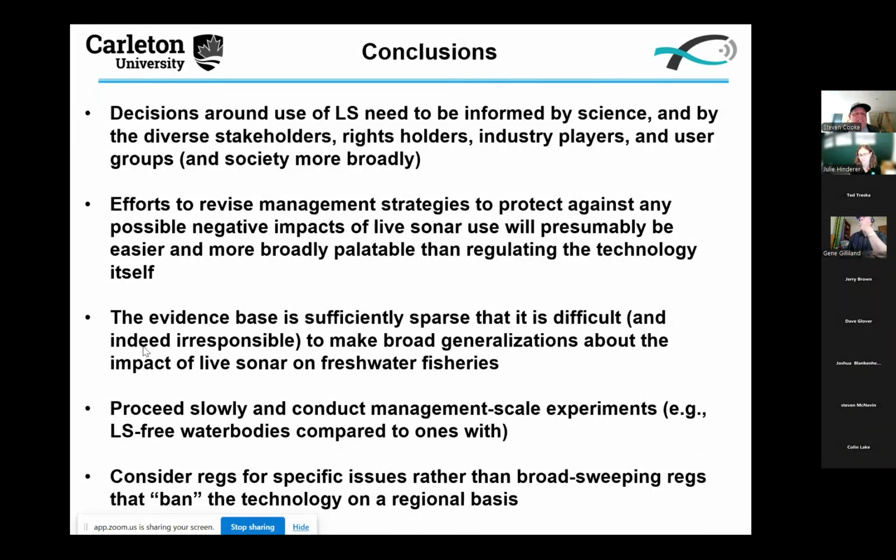Efforts to simply ban the technology, I don't think are merited by any means at this point in time in a broad sense. I think we need to be much more targeted and nuanced, and certainly need to do much more work. There's also the argument that we don't need to ban the technology, but instead we need to think differently about how we manage fisheries. If people are interacting with fish differently and potentially harvesting differently, then what do we need to do with our other management levers to address that?